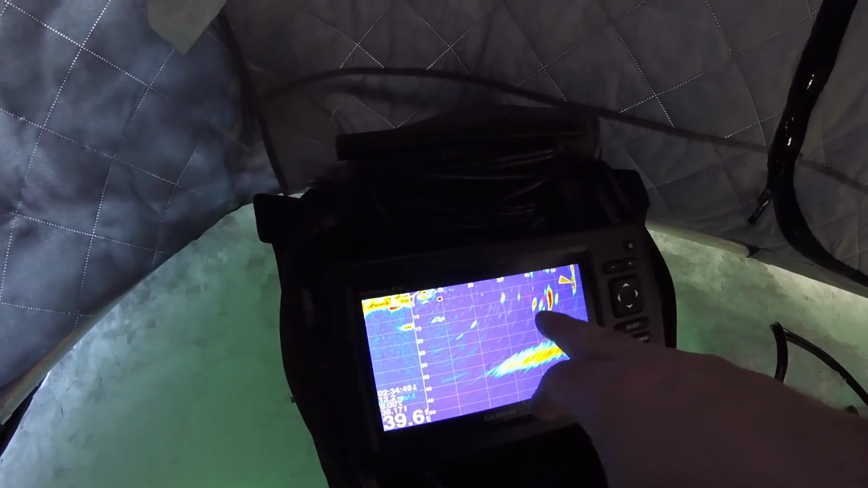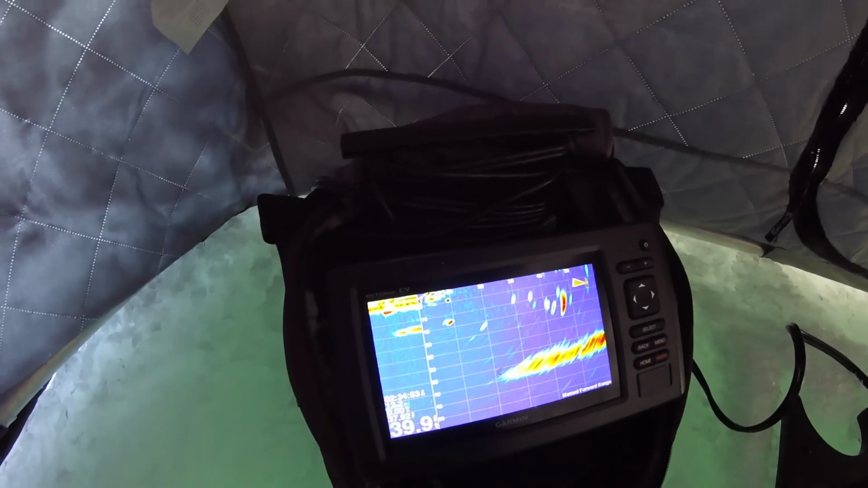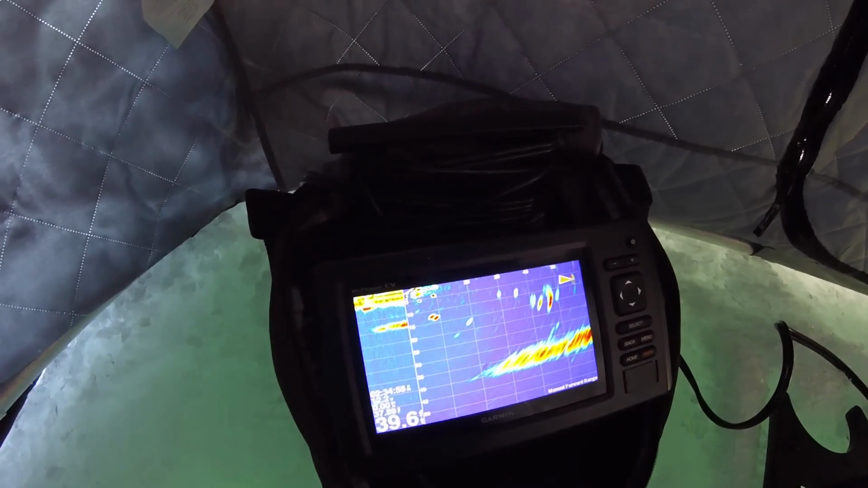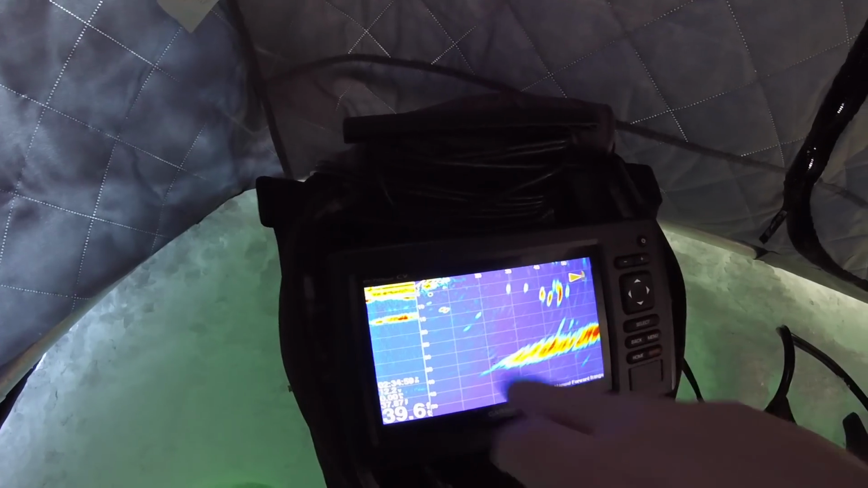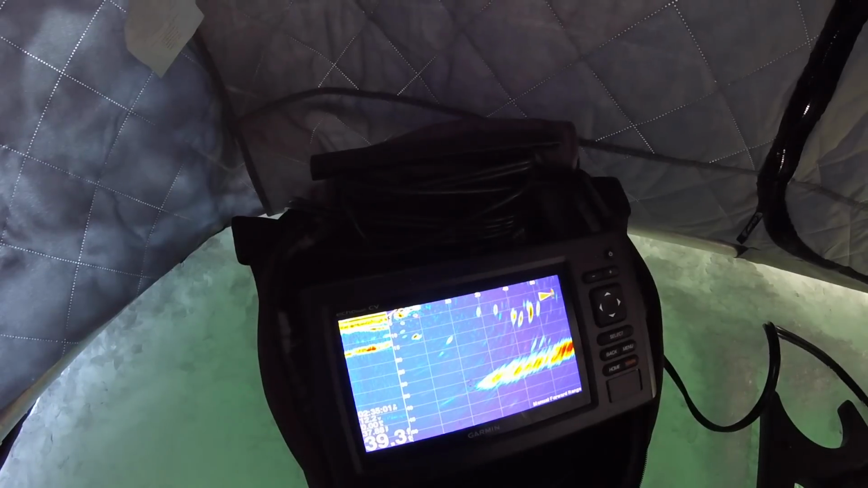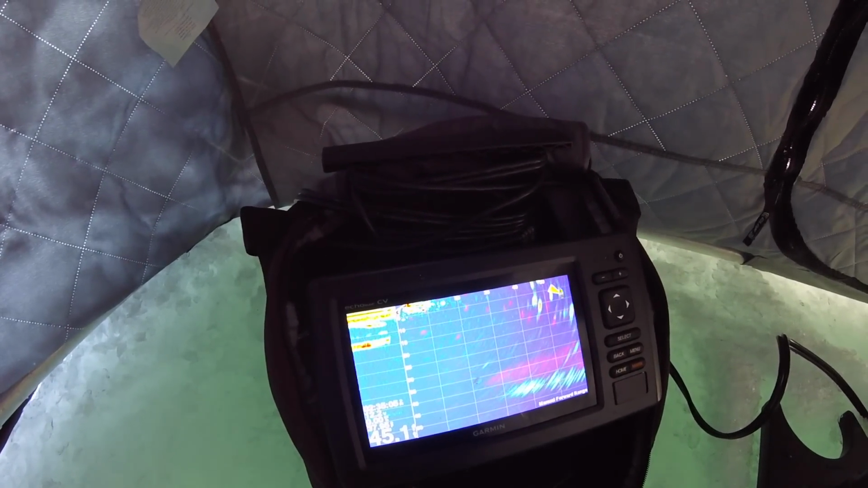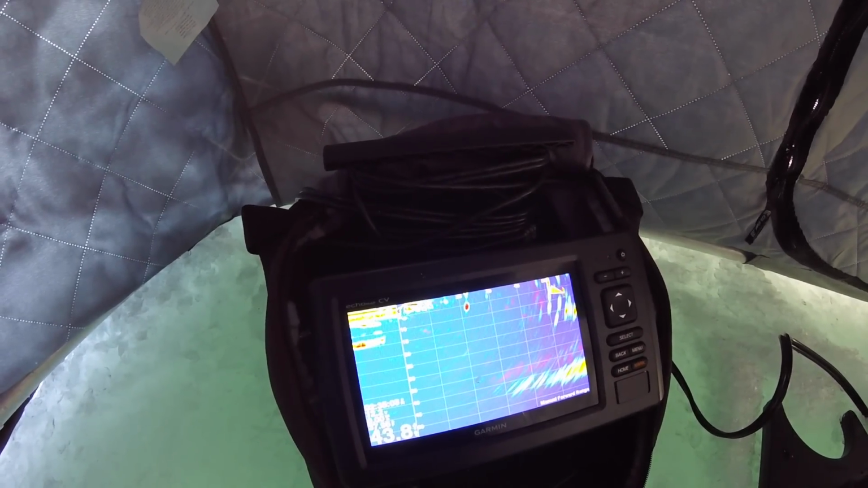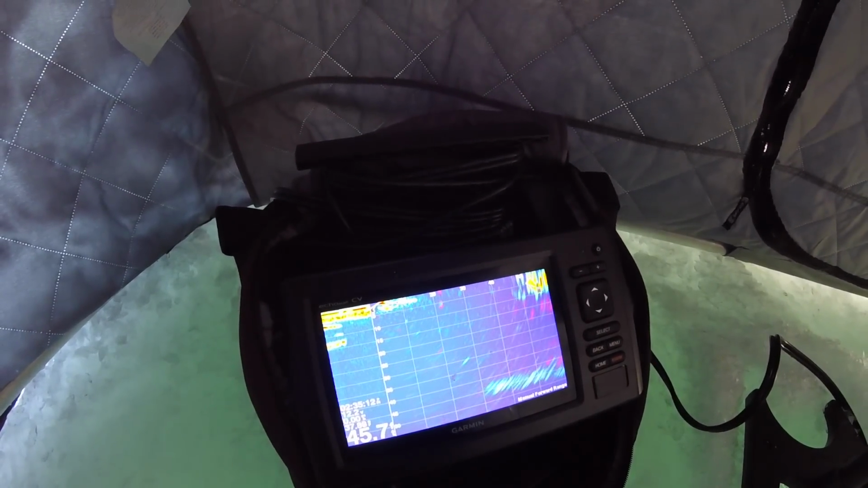So yep, you just keep turning, looking for those schools. This is a school of fish, 40 to 50 feet off to my front right. We still have fish within 10 feet of us. As we continue to turn, the bottom changes. There's some more fish over in this direction, about 50 feet out from where we're at.